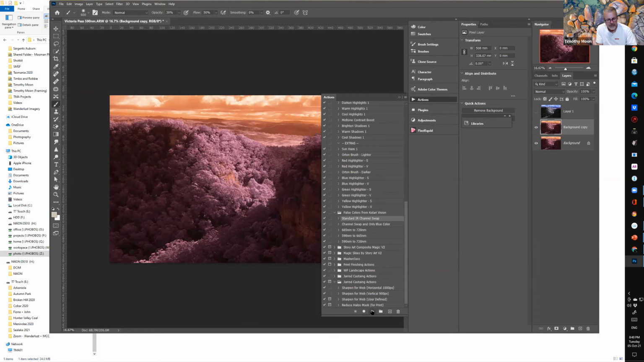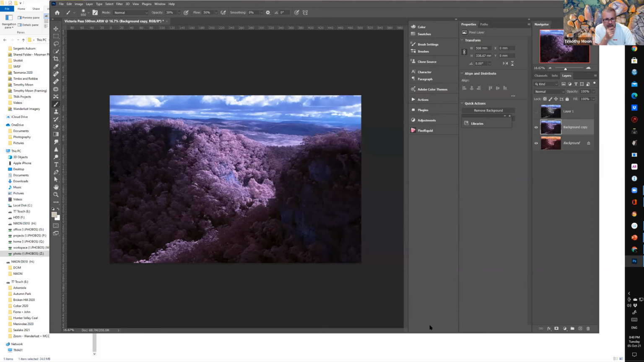You make blue 100 and red 0, literally swapping the red and blue channels. If I run that, you can see it's kept the mauve in the foliage, but it's also done the blue of the sky. So that's kind of cool, and we'll start with that.